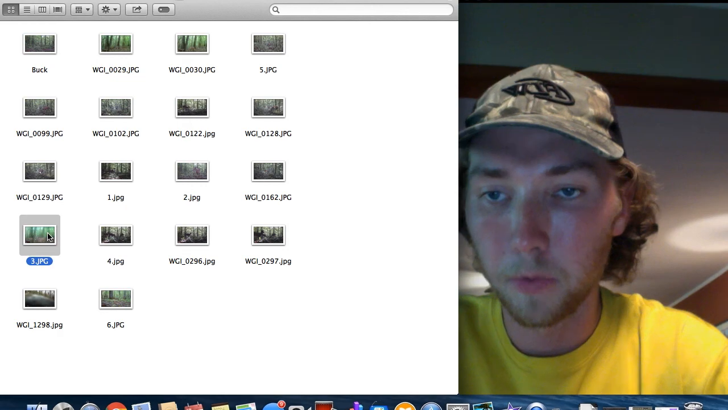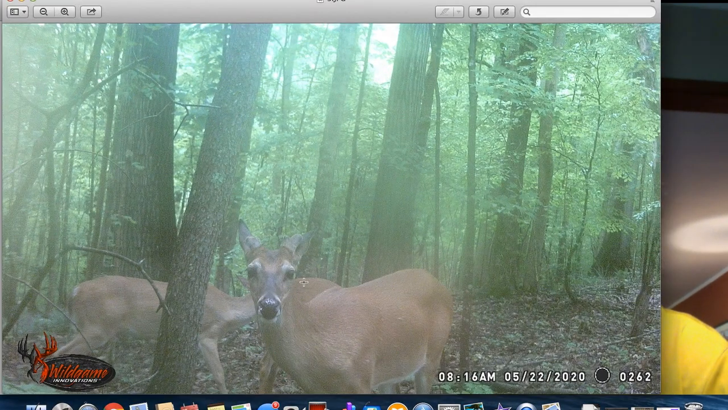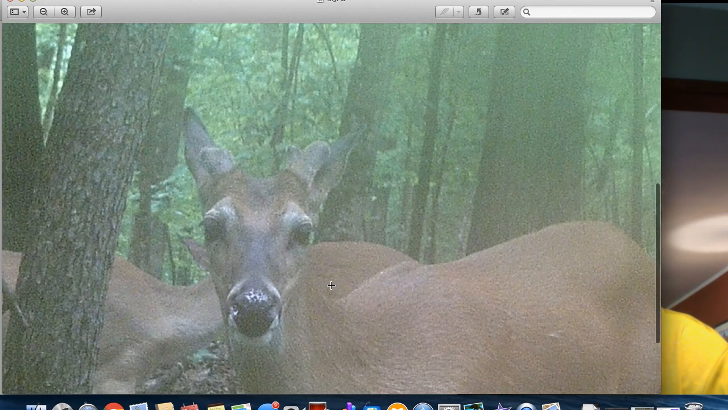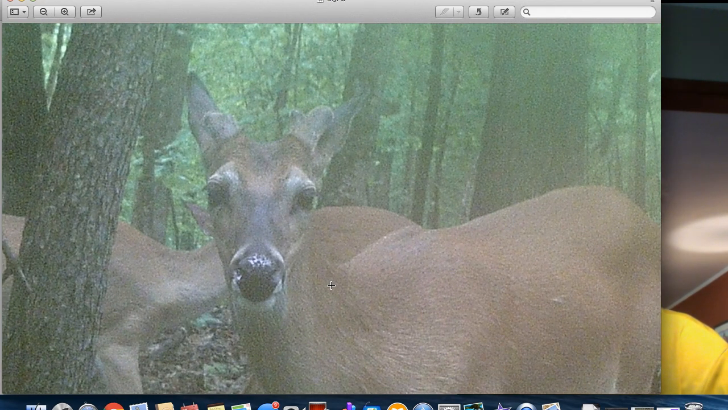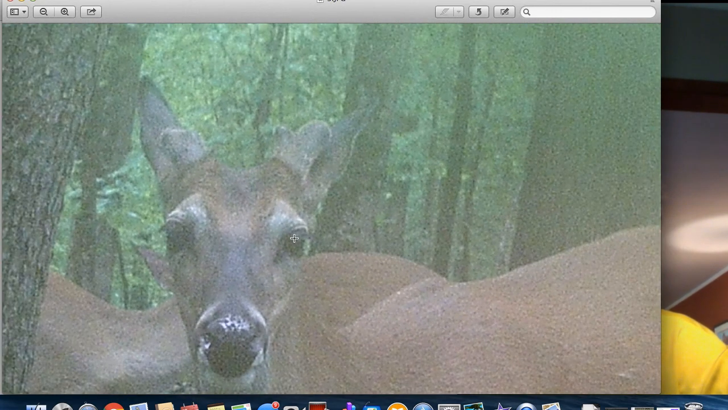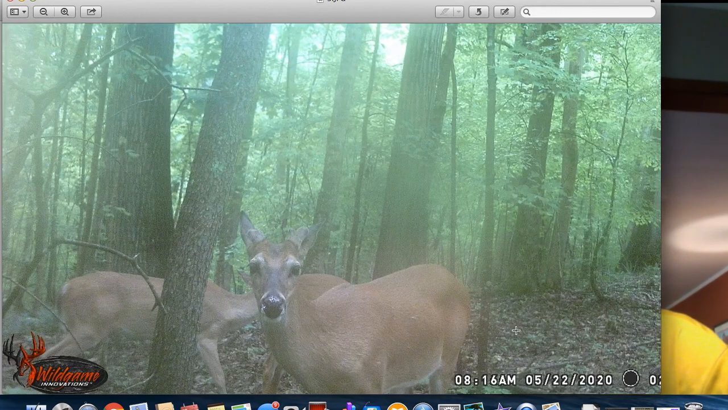And let's see some other bucks. This is a cool picture. Foggy. Our property borders a lake, and so we get a lot of fog coming off the lake a lot of times. So this is real foggy. You can barely see that brow tine starting to pop up on that one. That looks like it's got decent mass and the white around its eyes. That's a pretty deer. A little bit later in May.